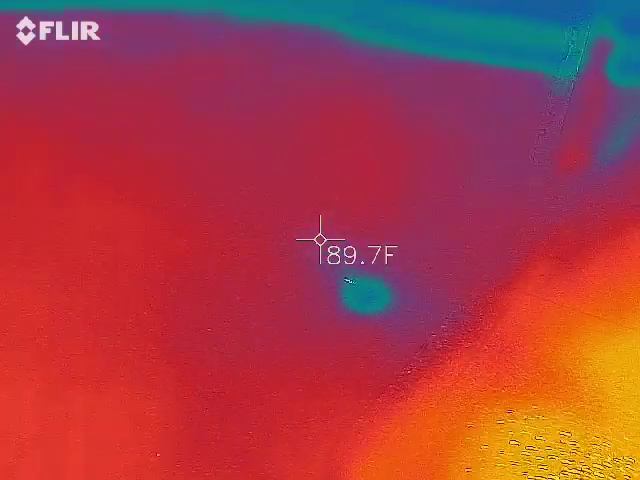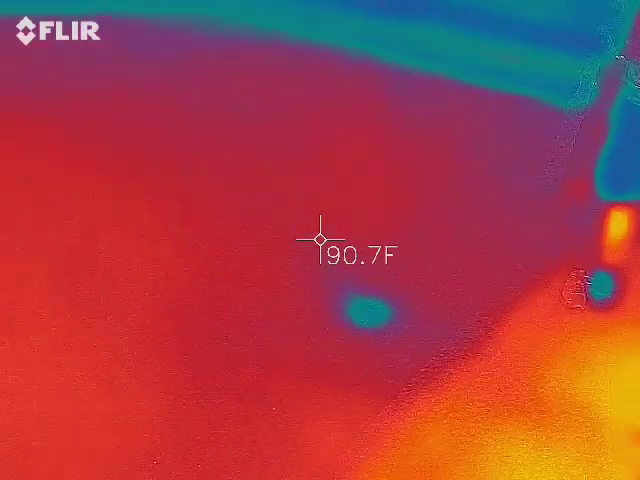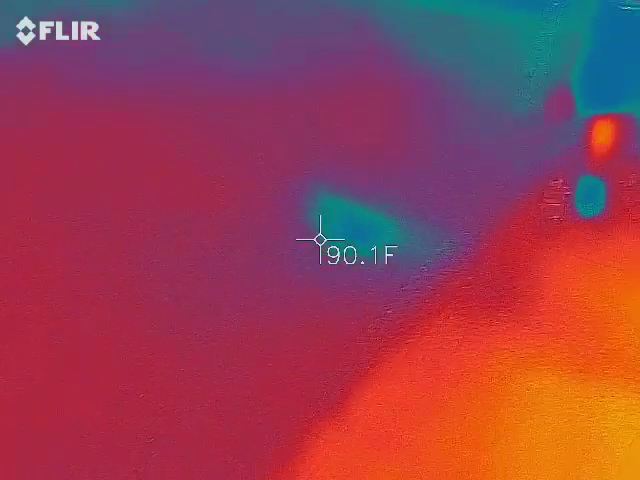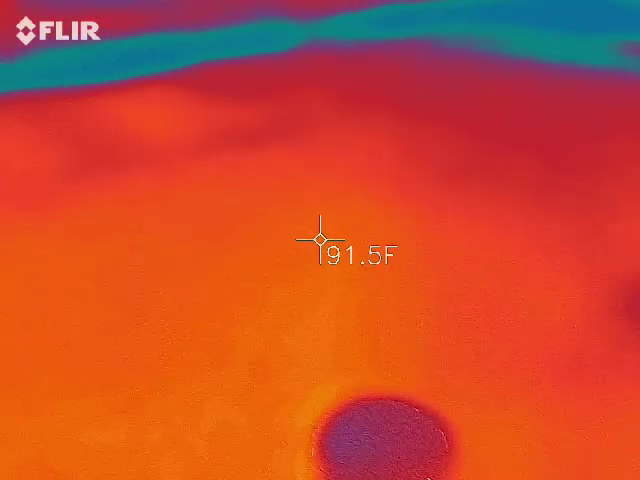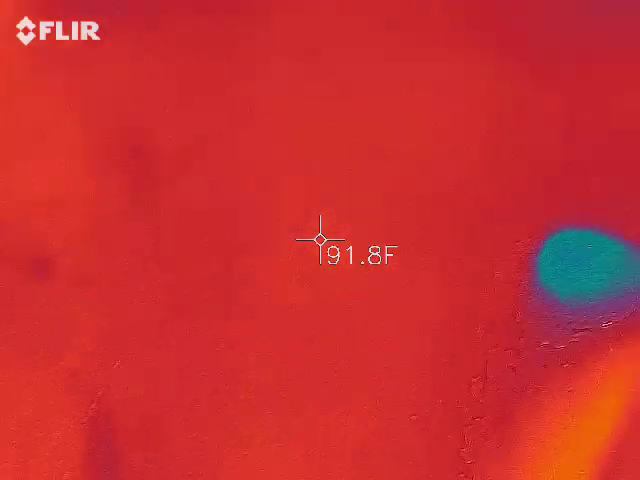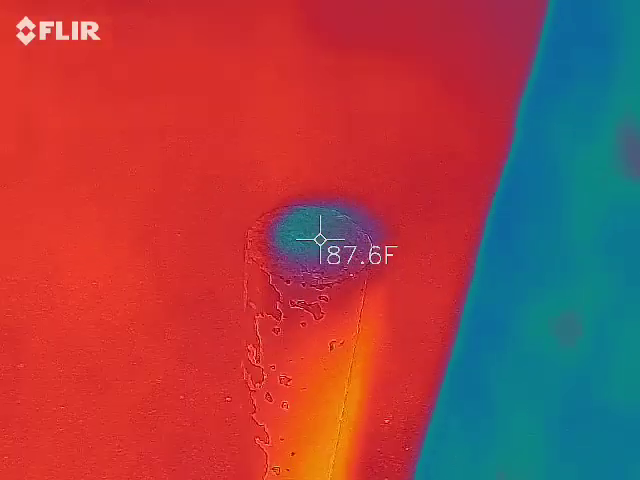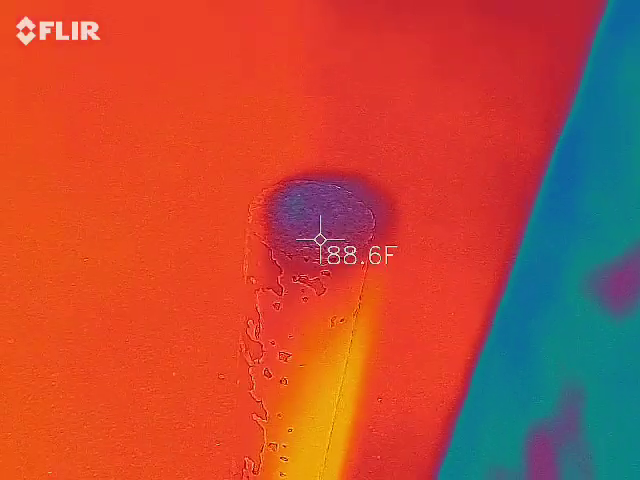So I use both at the same time. Look at that. Something white flying around. Almost slowing down. We're getting there. Slowing down. We're going to give it a few minutes. Hey, that's crazy. Look at that. Wow.